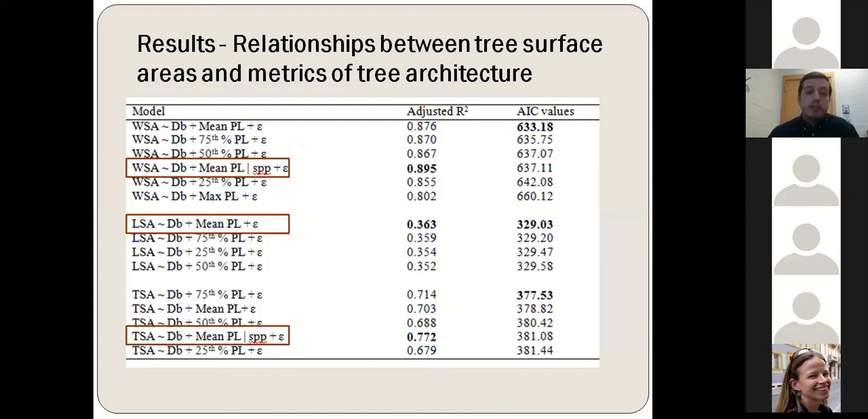So the model that predicted woody surface area as a function of box dimension and the mean length of all paths from the base of a tree to every branch tip, with the addition of the species, had the highest explanatory power, but it was not the most parsimonious. The leaf surface area explained by the box dimension metric and the mean length of all paths was found to have the highest explanatory power, and was also the most parsimonious.